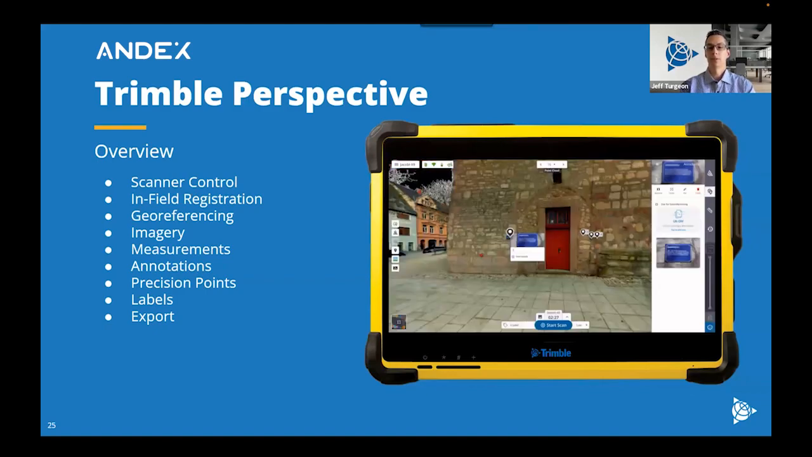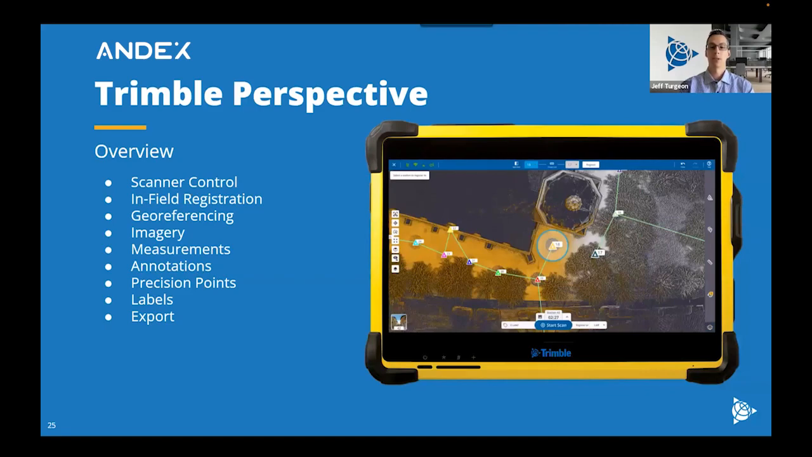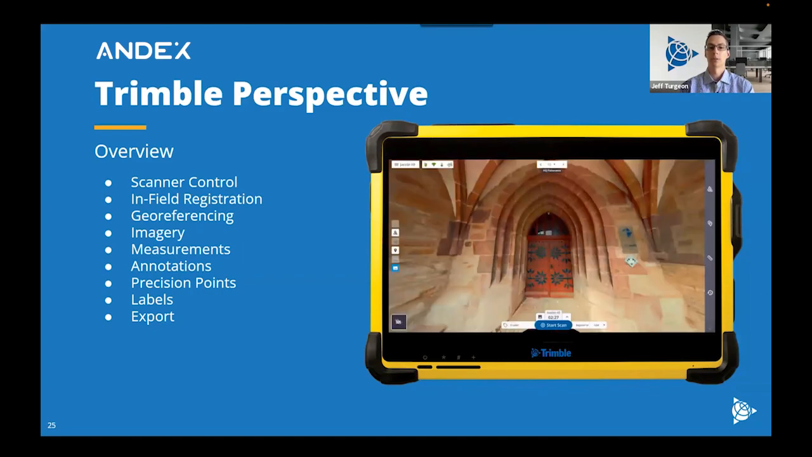So this is the option to automatically register to a previous station within your project. So this can either be the previous station, or using the drop-down, you can pick any station that's already within your project.